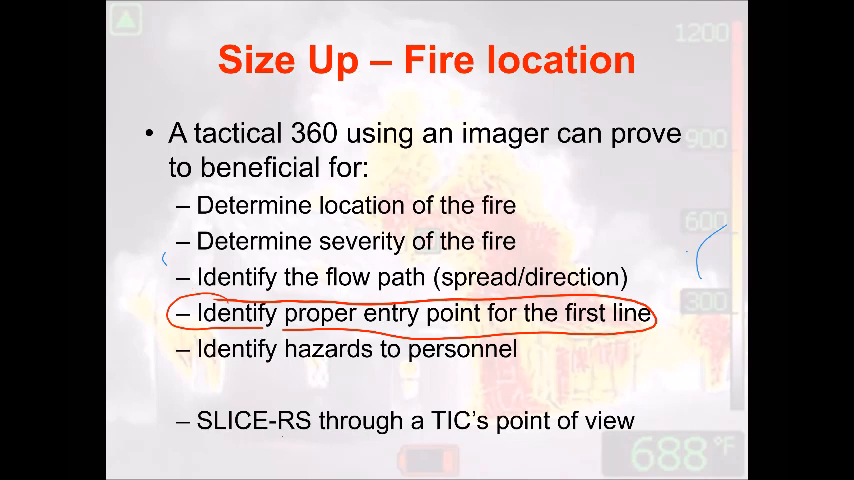And remember, SLICERS: size up, locate, isolate, cool from a safe space, extinguish the fire, and then rescue and salvage. But the one thing about SLICERS you have to remember is you can switch these around at any point in time. So if you pull up and you have someone hanging out of a window, you're going to use rescue strategies. If you have an attic fire and you've got to start pulling ceiling before you start putting water out, you're salvaging. So you can plug those in whenever you need to.